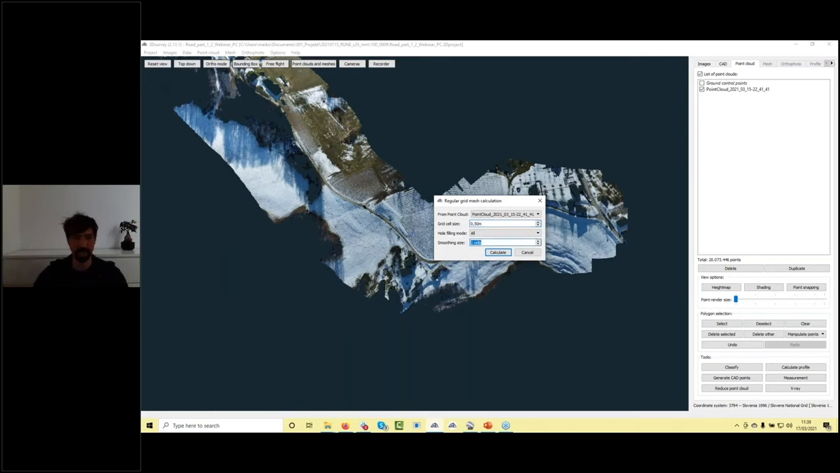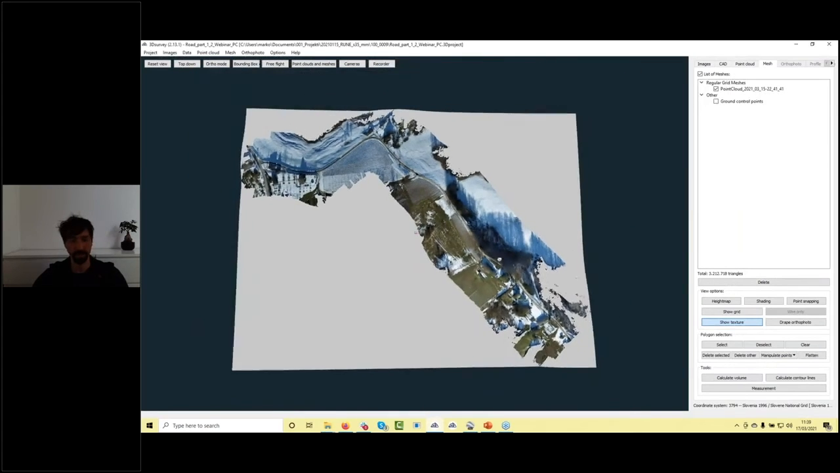And smoothing cell size 1 cell. So I don't want to have a smoother surface. This function is maybe for the contour lines calculation, if you like to have smoother contour lines and so on. But in this case, I need to have as much detail as possible. And click on calculate. Okay, cool.